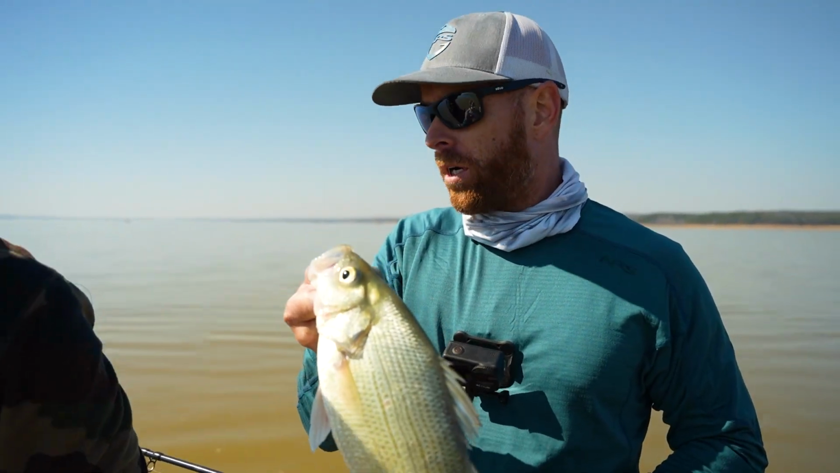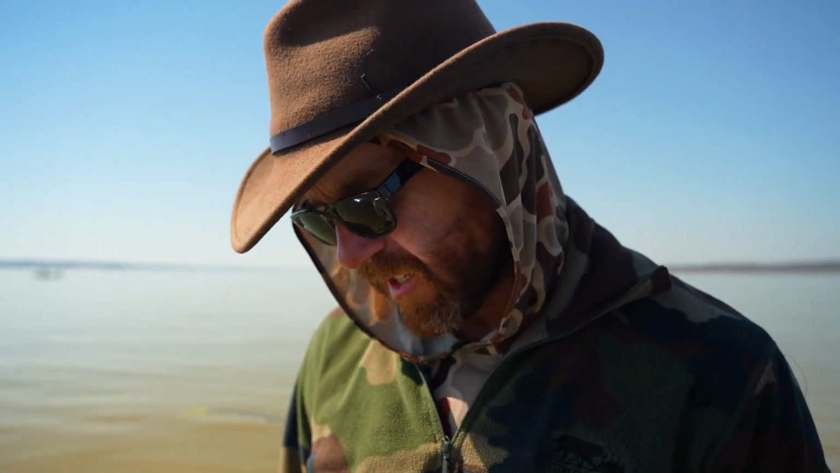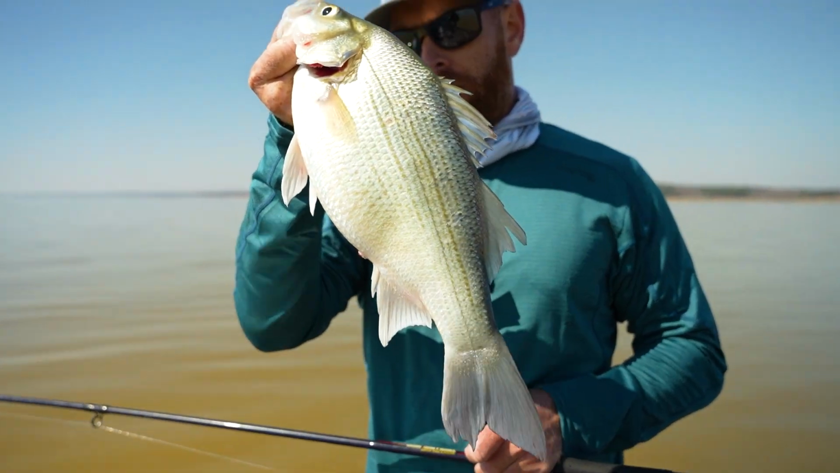Unseasonably warm day, but cold water. 48 degrees at the surface, so we're at least 10 to 12 degrees away from those fish to begin any meaningful spawning activity. So it's kind of the purgatory of the fish season. But if you can get on them, stay on them, and hold it on them, you can be rewarded with some really nice fish. Every fish so far, that's fish number 6 that we've got in the boat so far, and every one's been big.